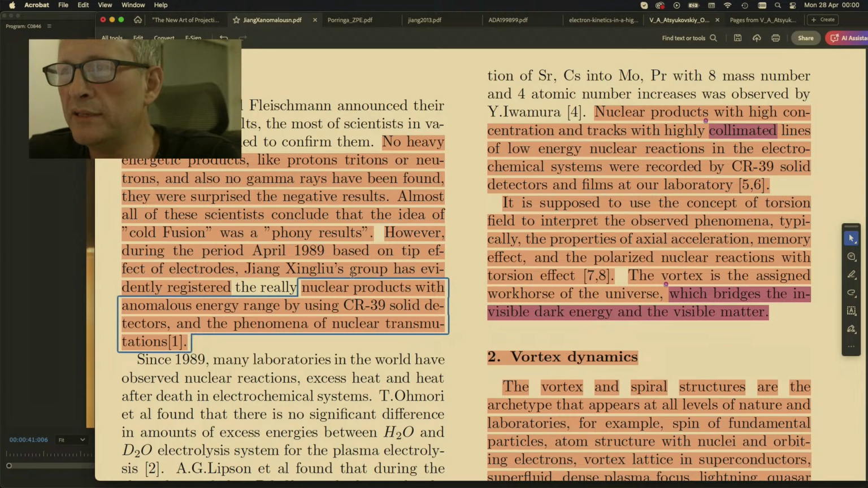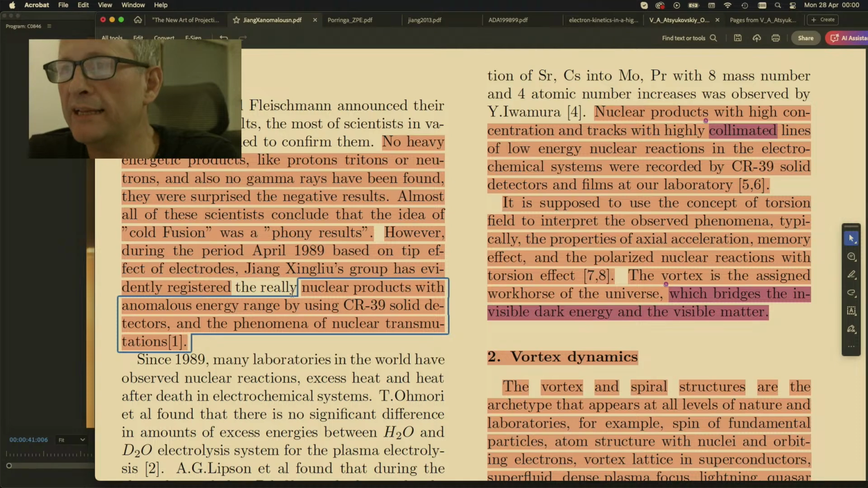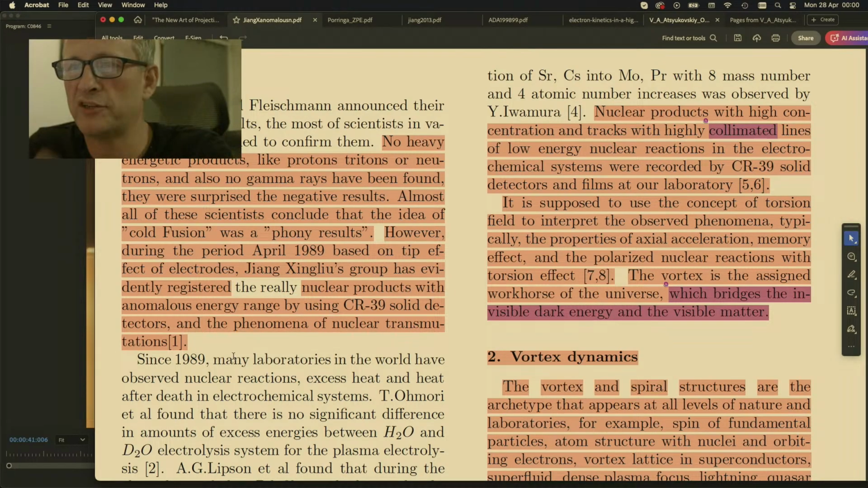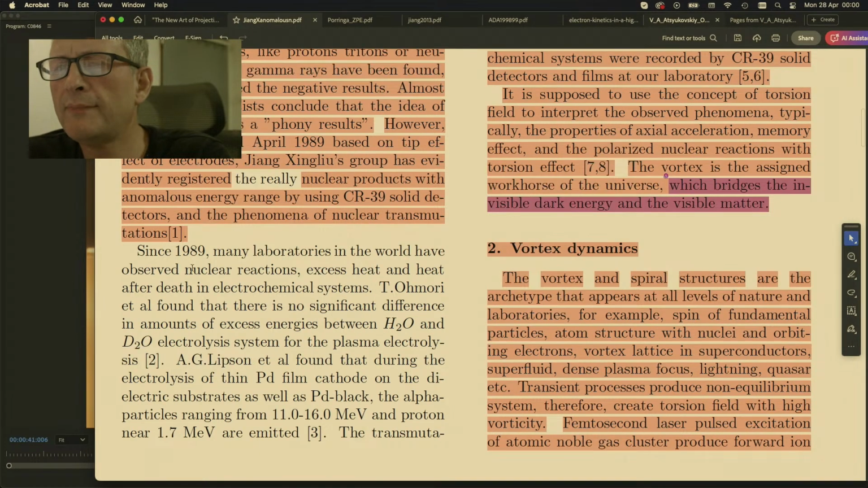Zhang Jinglui's group has evidently registered the really nuclear products with anomalous energy range by using CR39 solid detectors and the phenomena of nuclear transmutations. Within a month, they had registered CR39 tracks and nuclear transmutations. Since 1989, many laboratories in the world have observed nuclear reactions, excess heat, and heat after death in electrochemical systems. T. Amori et al.